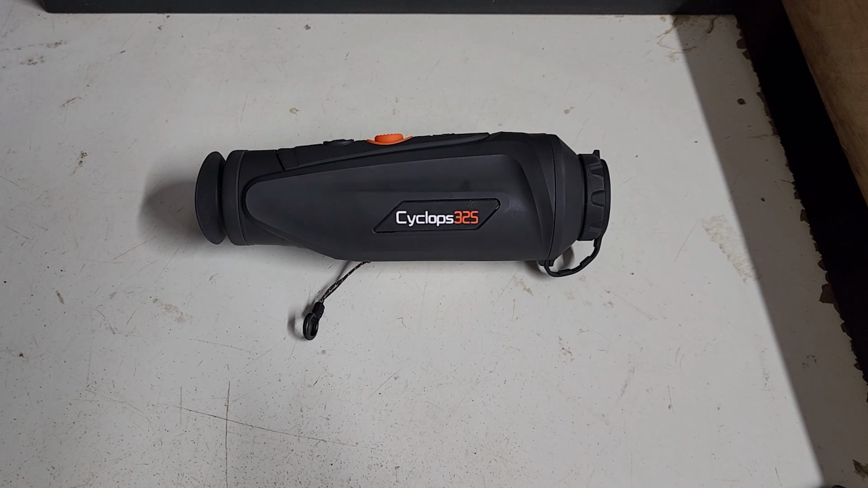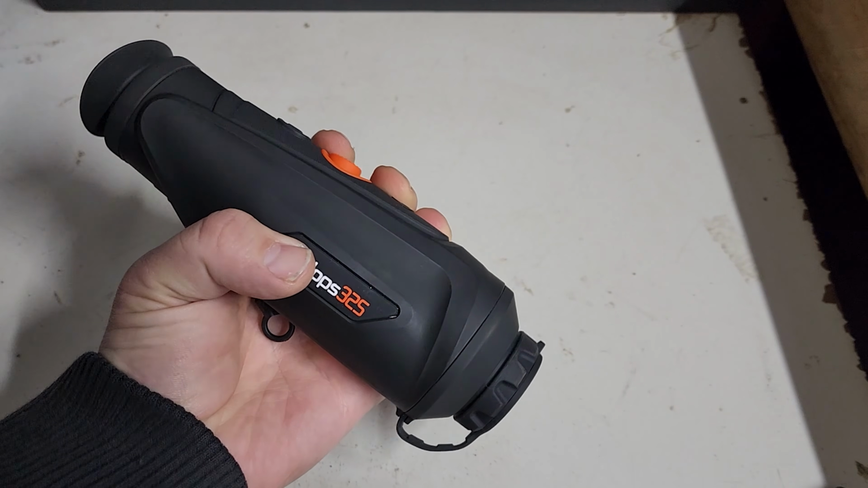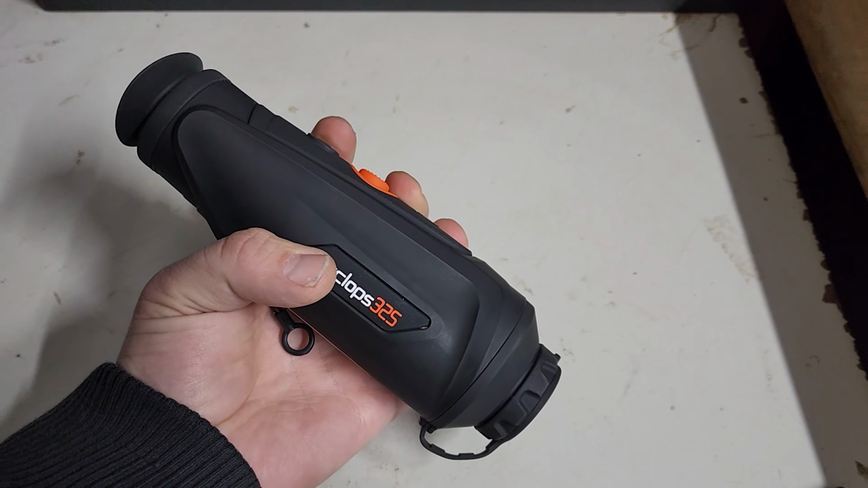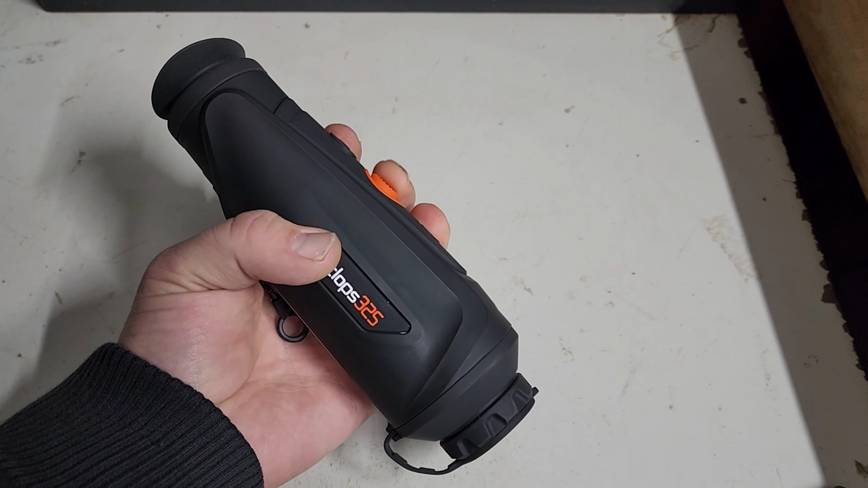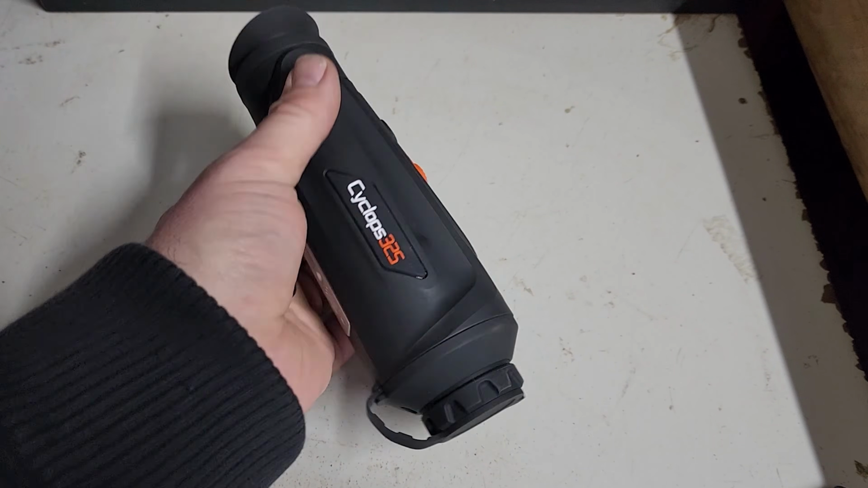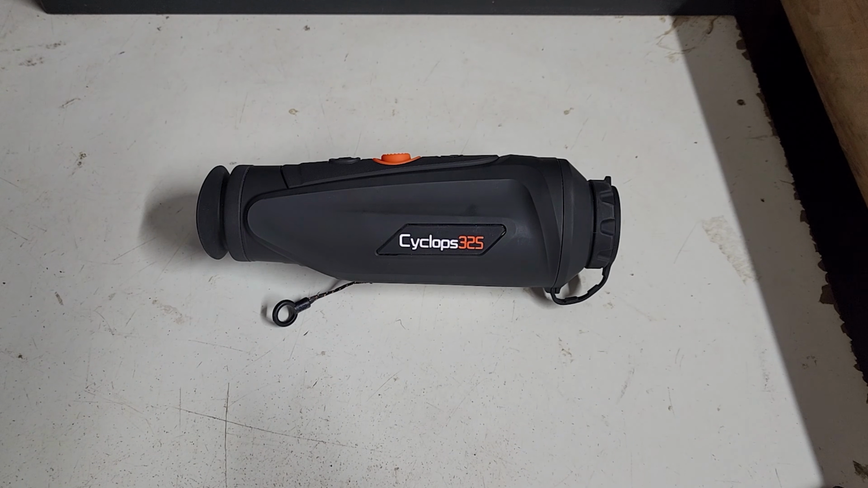But it's the ease of use and the image quality of these things that are absolutely fantastic. They are a little bit bigger to hold, but they are so comfortable. Full one-hand operation. You either got power or you've got recording. There's no mucking around trying to find buttons, and that is just so easy to play with. And image quality speaks for itself. On these 325s, hands down one of the best 25mm focal length devices that we've seen.